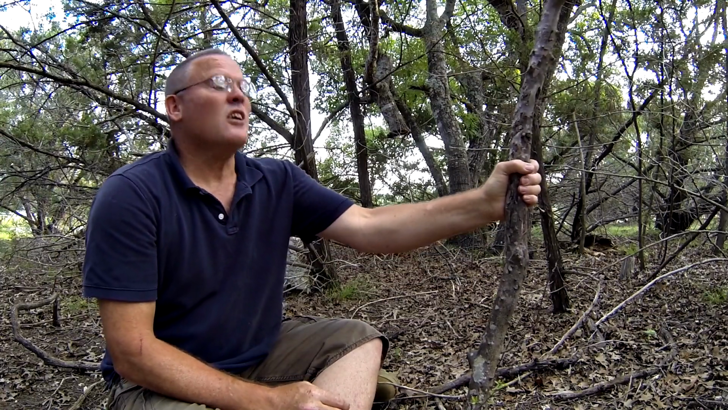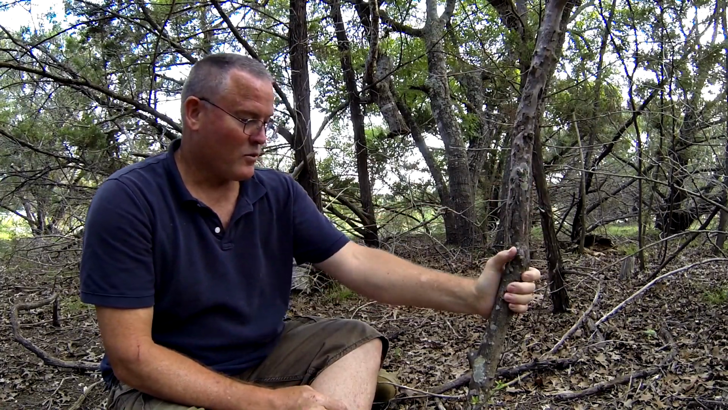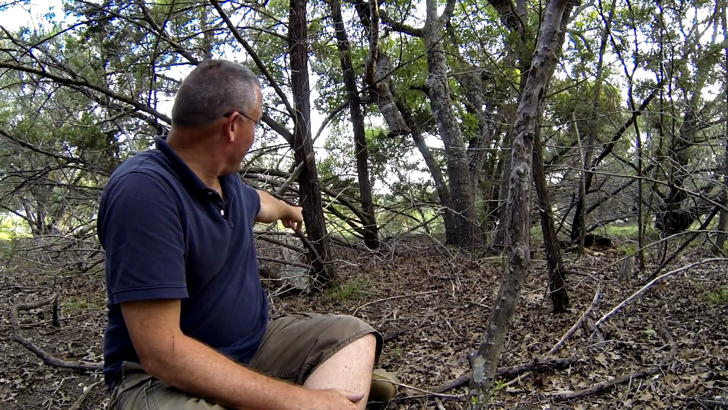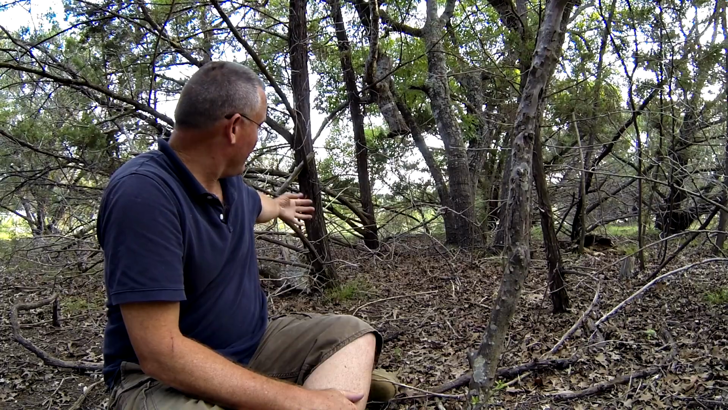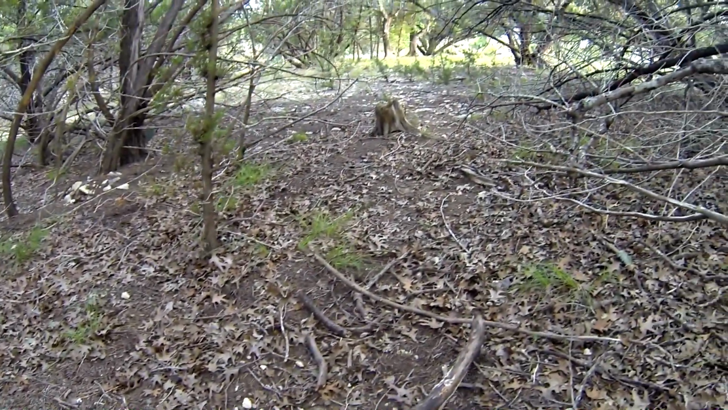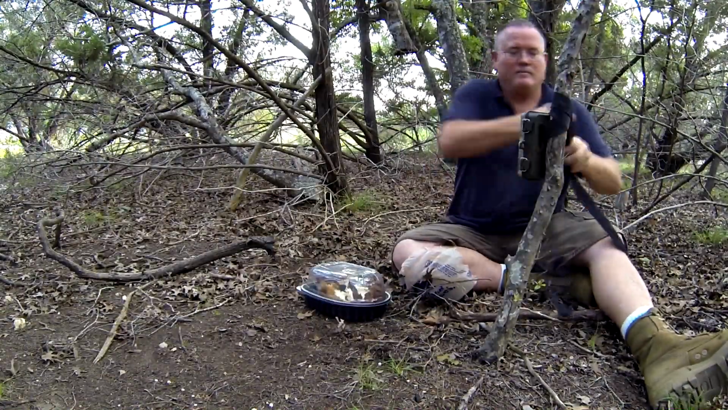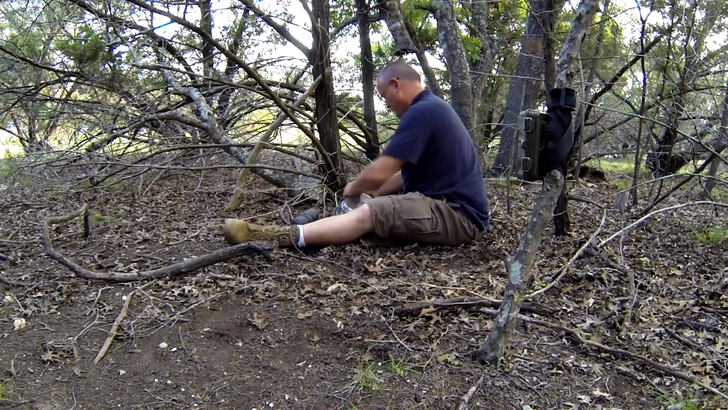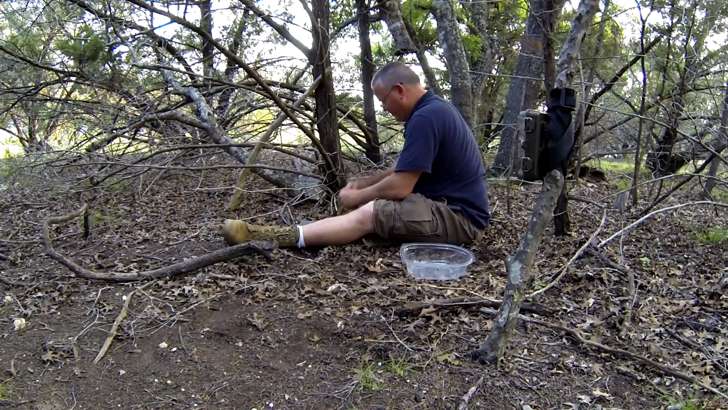I found the perfect location. This is awesome. Got this sturdy branch here. I'm going to tie the chicken to this. We'll tie the game cam to that, shooting out this way, because right here is a game trail. It's a game trail that runs right through here, down that way.